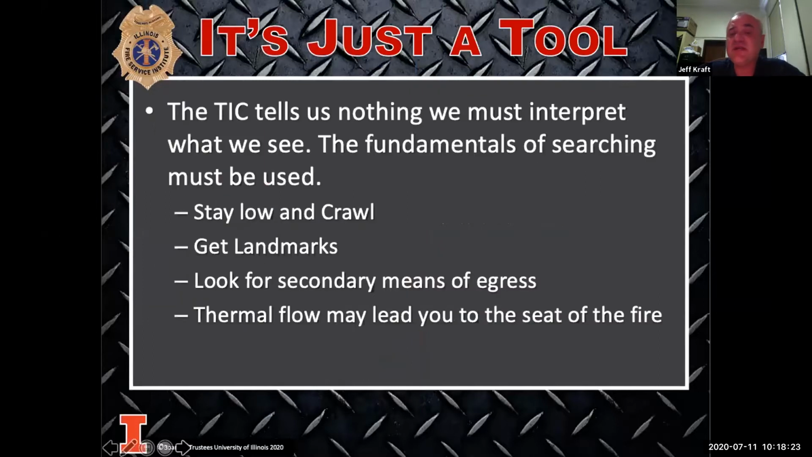Things that we need to be able to understand about our cameras is cameras don't tell us anything. They give us information and we have to interpret it. We have to decide what that information is that they're telling us. If I see something hot, like that doorway we just talked about, doesn't mean it's on fire. It just means that it's warmer on the other side of the door and we need to figure out why.